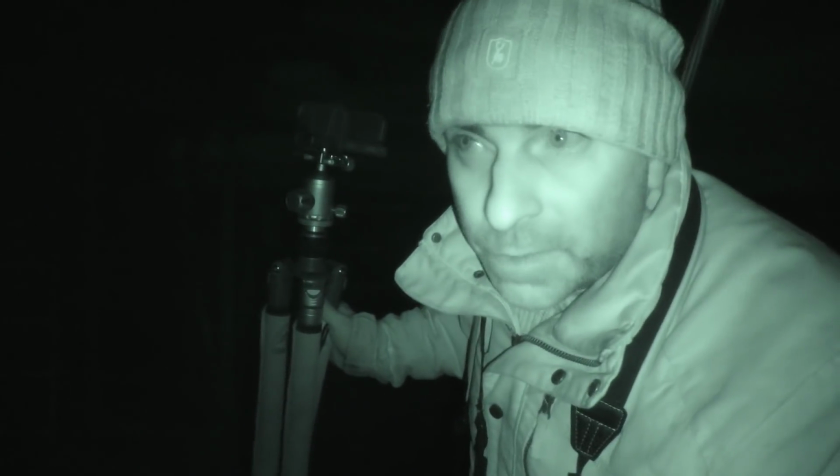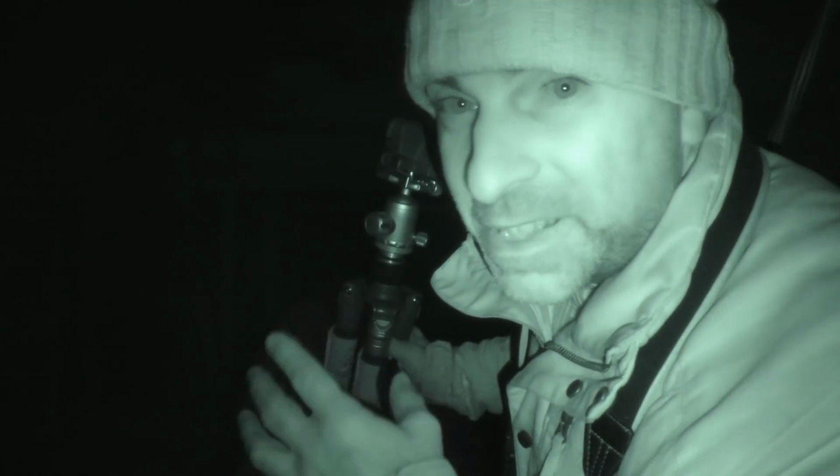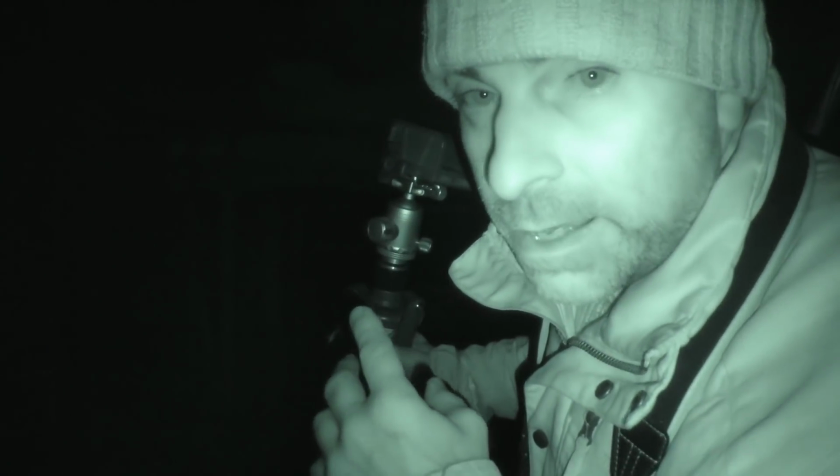Okay, so I've got a fox in the field just here. He's just mousing around the field. I've got a high seat right here, but it's a bit dilapidated, but I'm going to get up in there and see if I can get a shot at him from there.